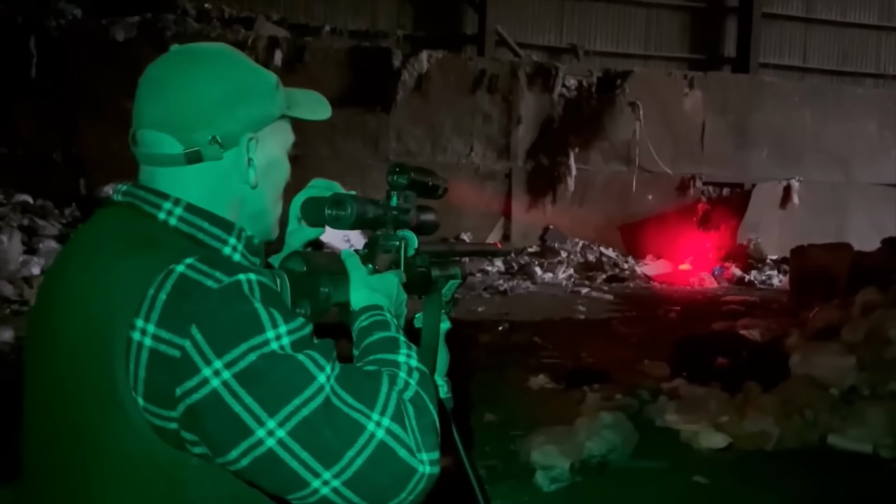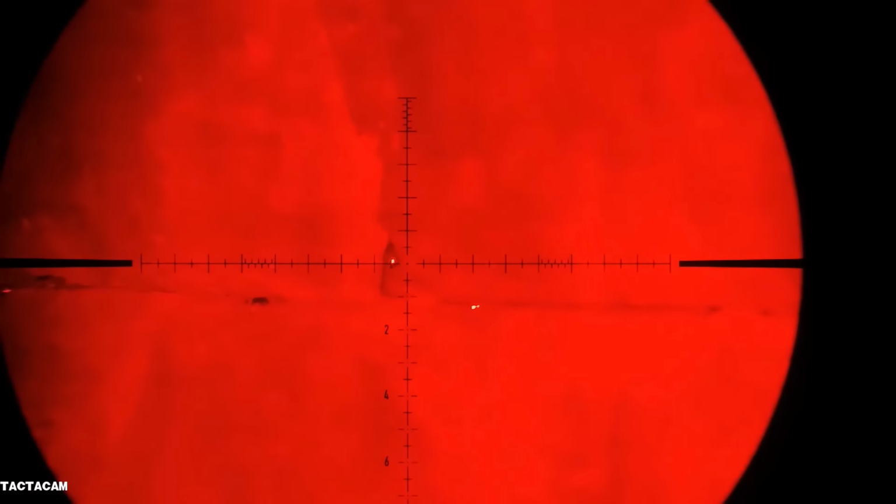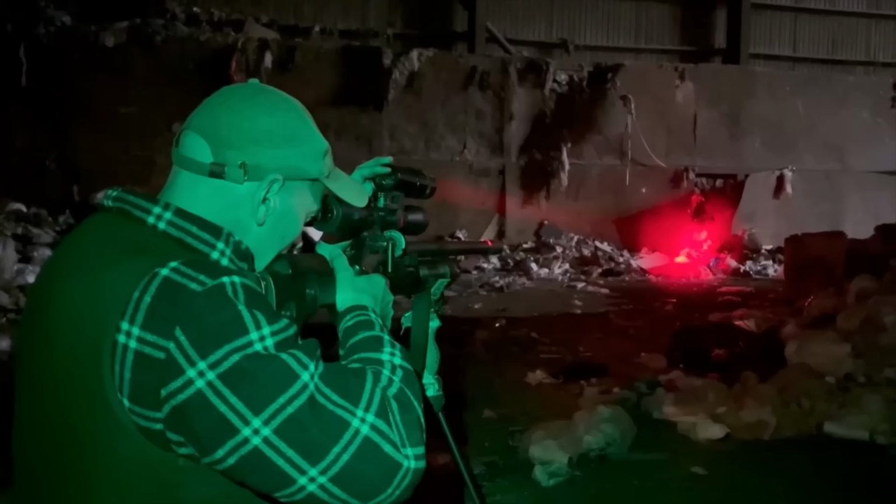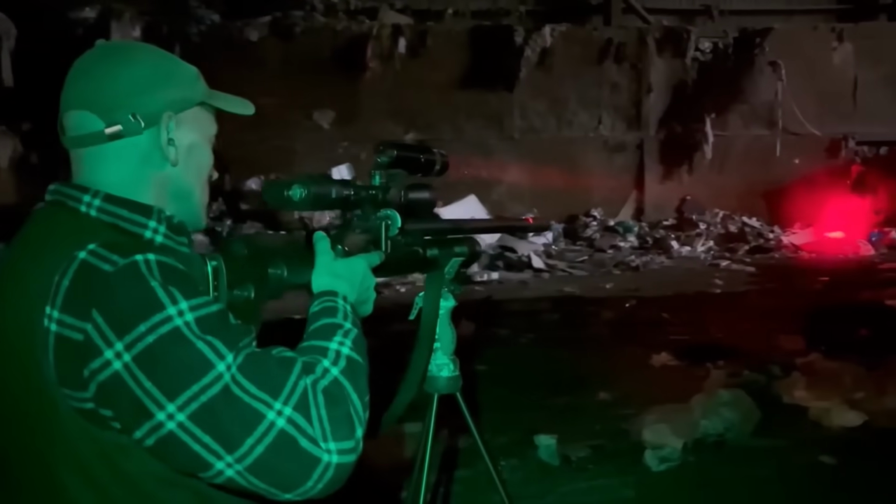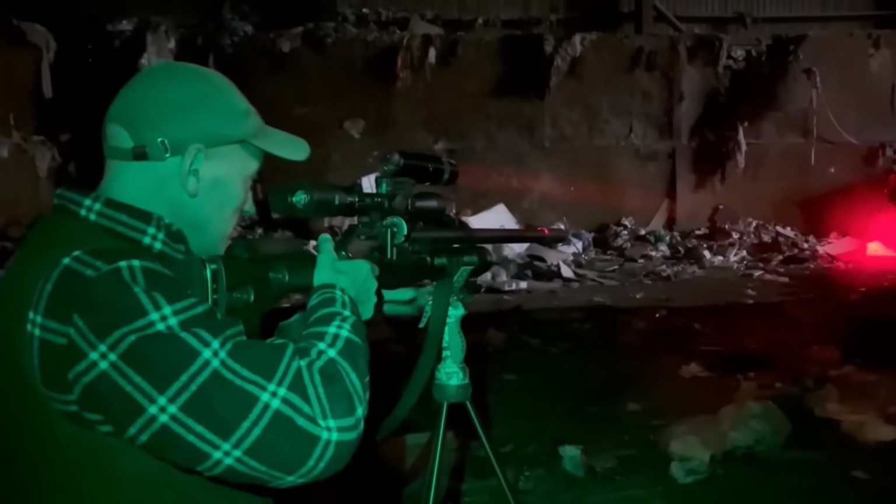But I'm using my lamp here, and to be fair, I was using my lamp through my Tacticam, my Coyote light. And the footage is okay, as you'll see, but it's not absolutely brilliant footage. But I just thought I'd try it for a change. It's like going back 10, 20 years. They were good enough though, you could see them. I can just see it, yeah, there.